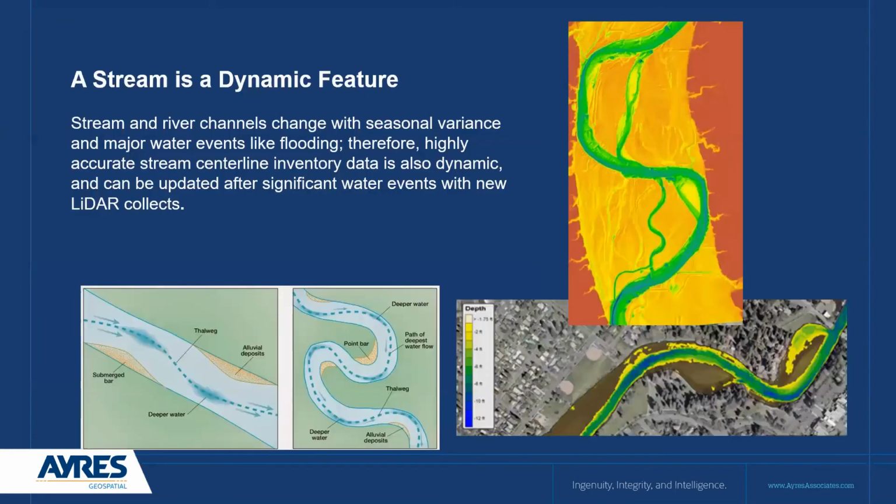It's also very important to note that a stream is a dynamic feature. Who's to say that those USGS 24K lines weren't accurate back in 1960? Streams move, they meander, and every time there's a high flood water event or a new LiDAR collect, it would be advantageous to update these streamlines.